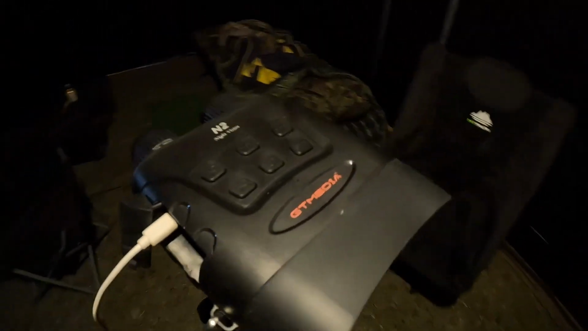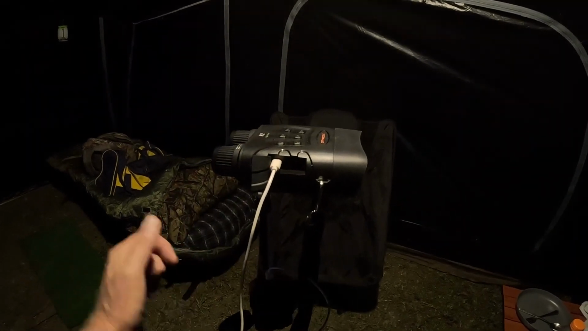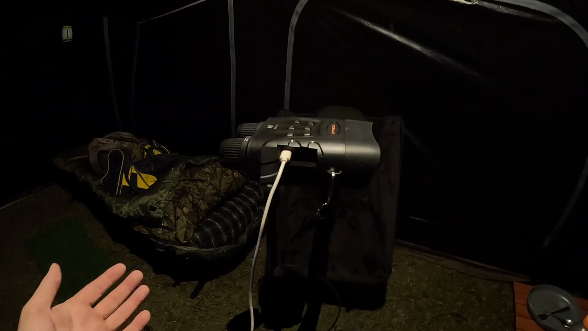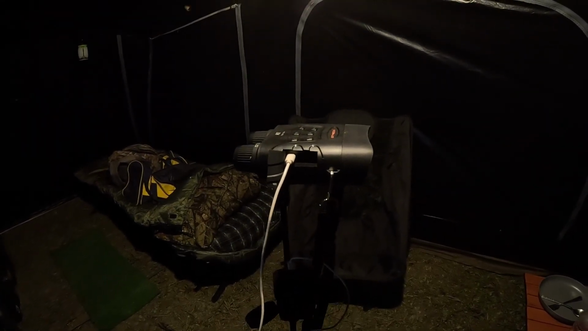It's made by, as you can see, a company called GT Media. And, yeah, it looks really cool. You can just use it like regular binoculars, and it uses batteries. But for what I'm going to be using it for, I didn't get any batteries, but that's okay. I can just use a USB directly, power it that way, no problem. And I want to put it on a little tripod so I can get a really good stable image and just see what it's got, see what it can do. So I guess, let me step over into the dark.